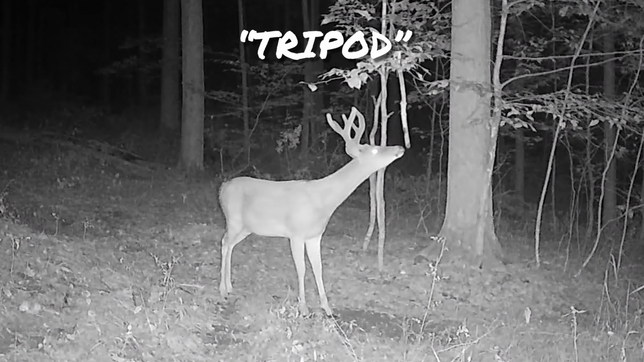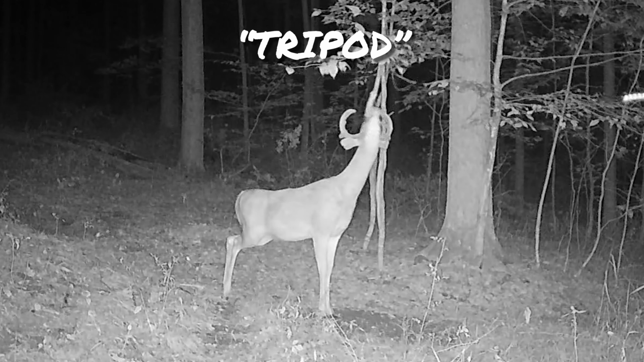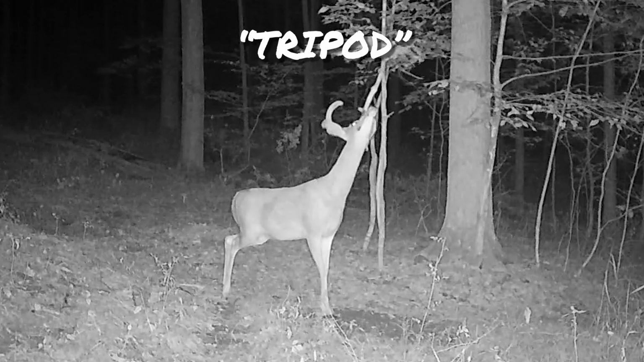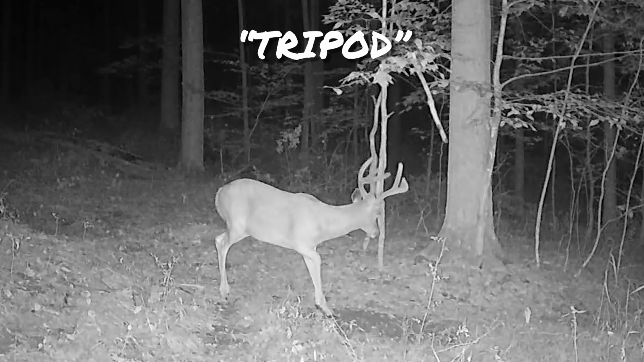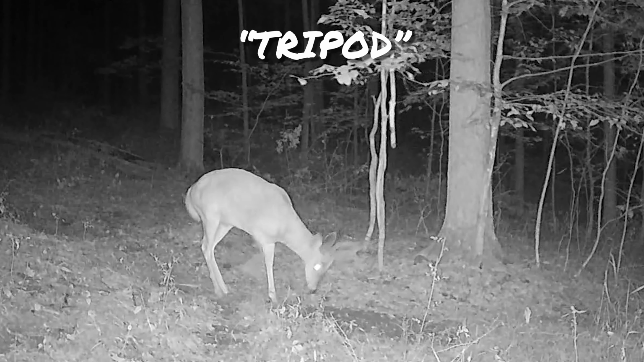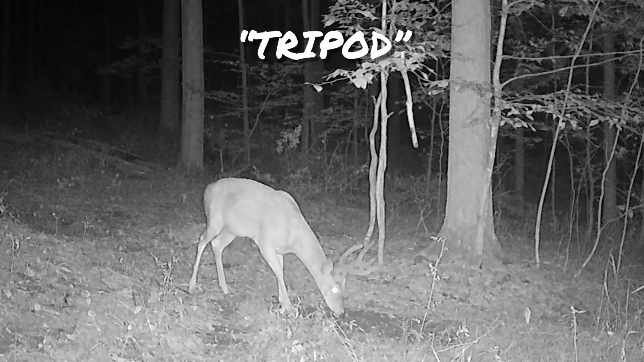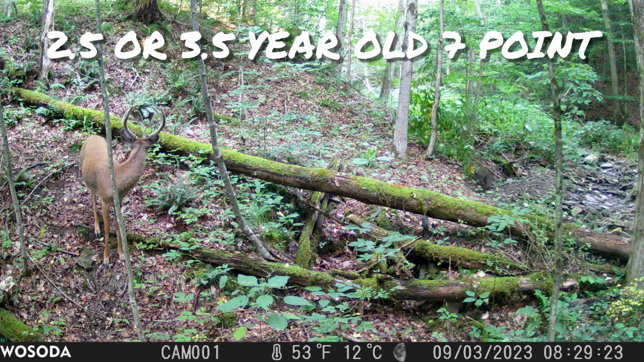Tripod is a deer that I just started getting on camera last year during the holiday hunt. He had a really weird looking rack then. I said I might shoot him, just genetically doesn't look like it's that great, but he got really a lot higher this year, and I'm gonna have to make a decision when I see him on whether I'm gonna shoot him or not. I might let him grow. It's just a really cool kind of looking rack that he's got. I figure him to be probably only a 2.5, maybe a 3.5-year-old, so he might get the pass this year.